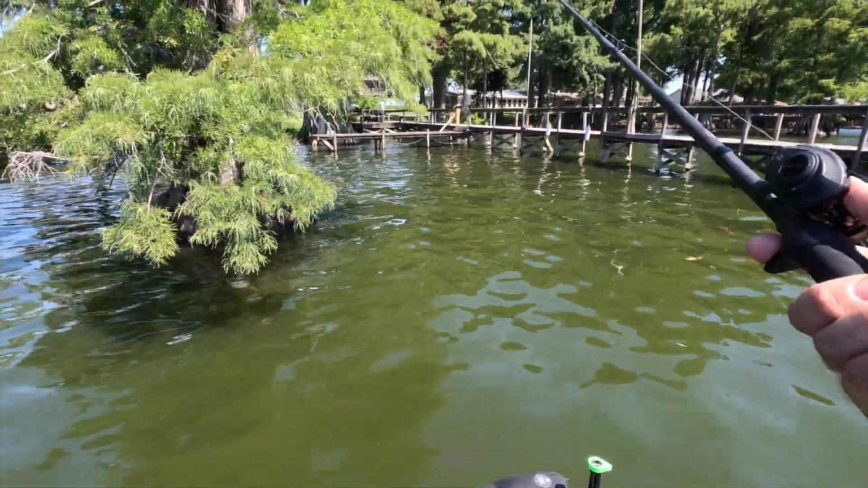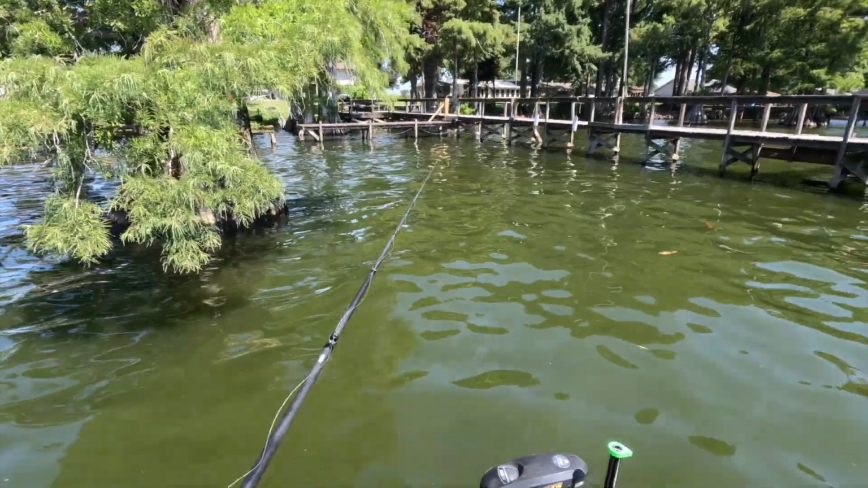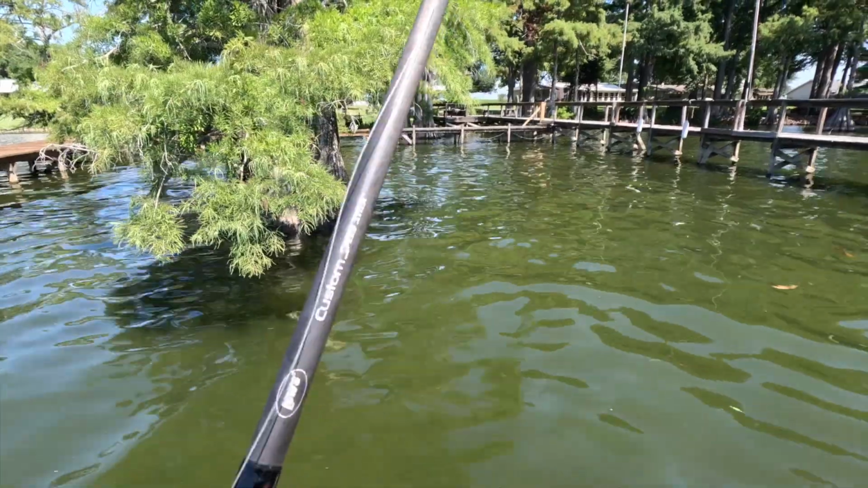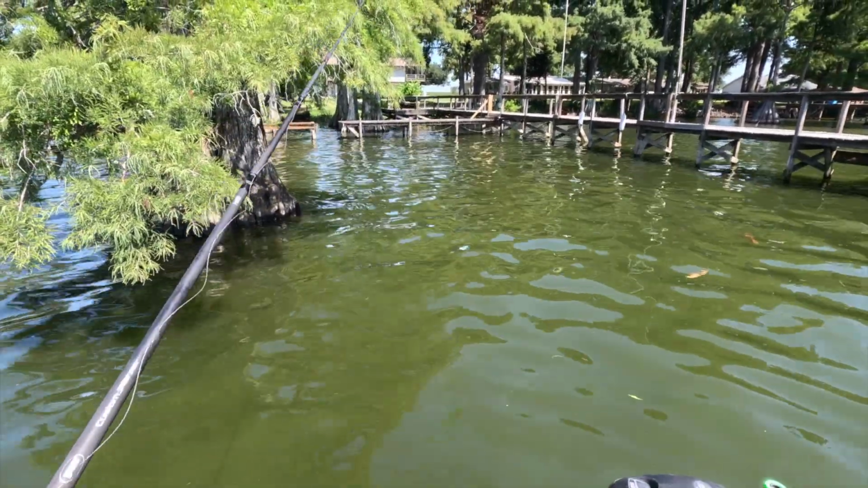Hate whenever you fish a dock and somebody's dog sees you and comes running out to you and barking. It's kind of awkward.